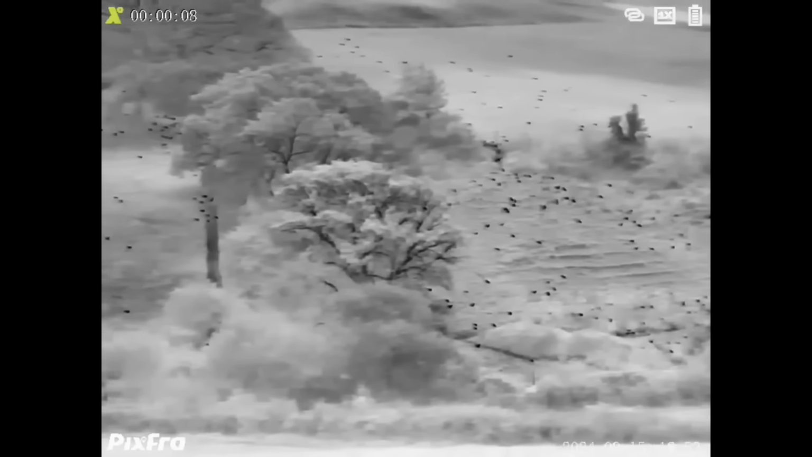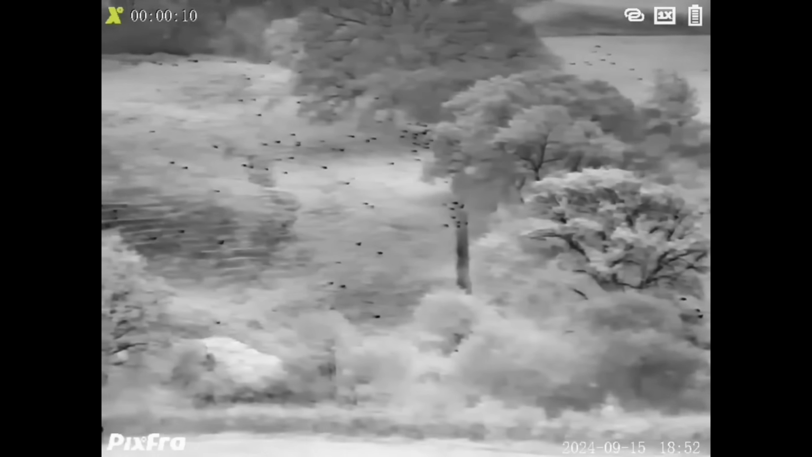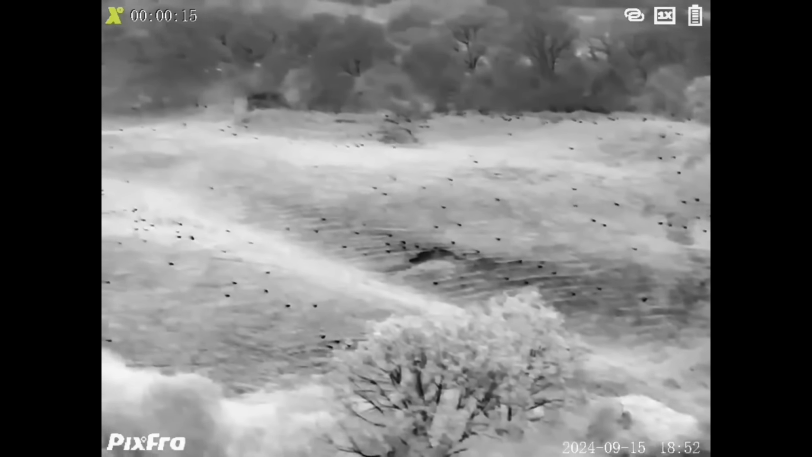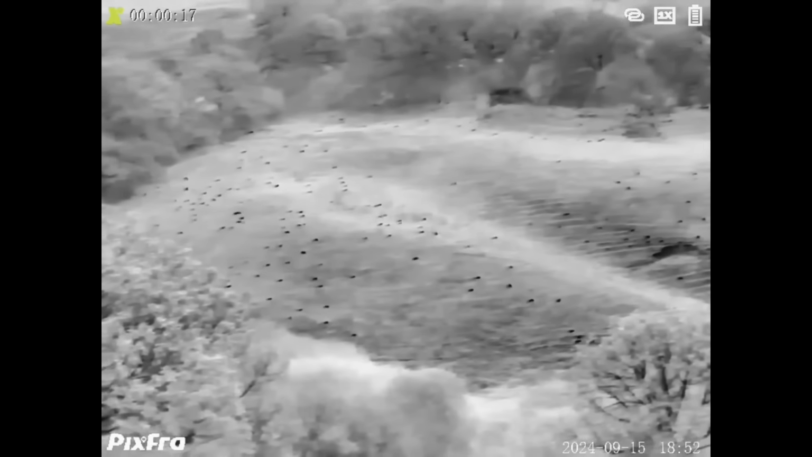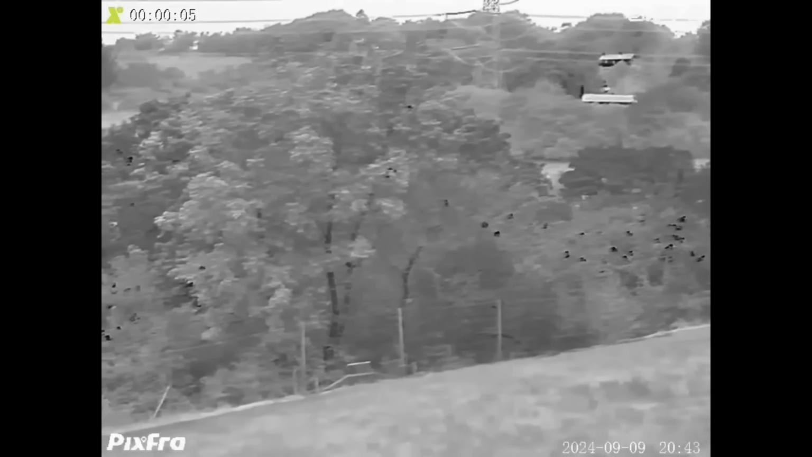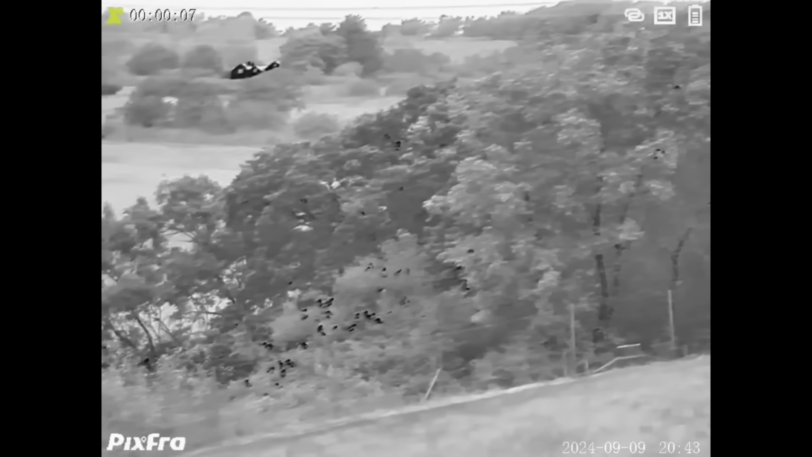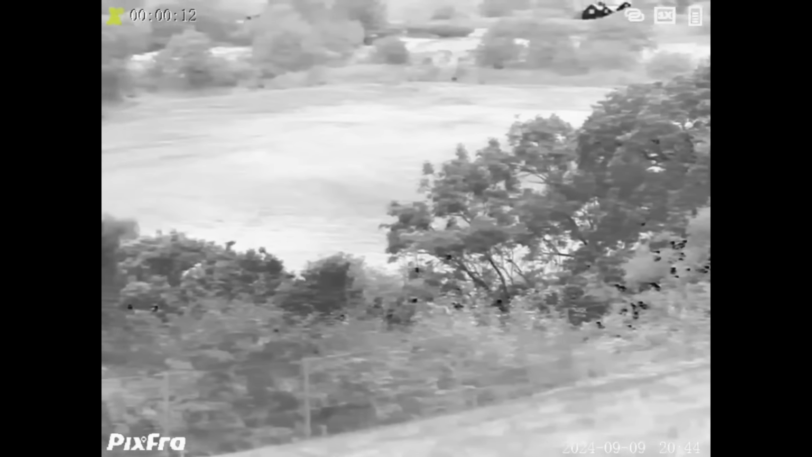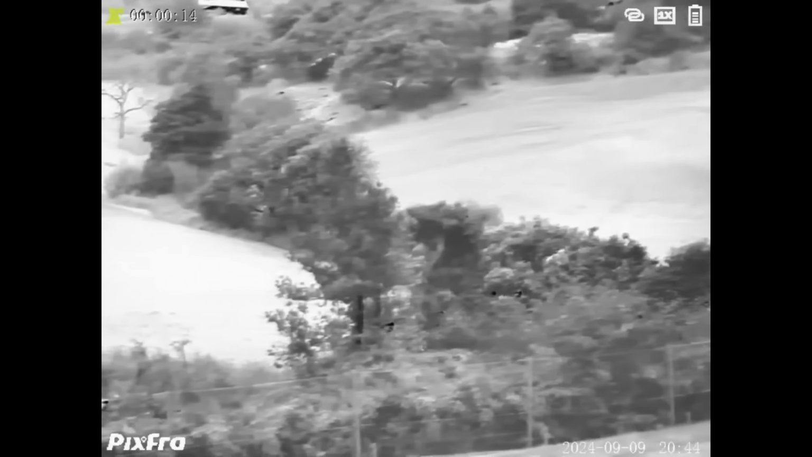One of the most extraordinary things that will live with me for a while is how amazing it is at spotting pheasants. Look at all of these pheasants scattered around the pen. Most of them were not visible to the naked eye from the distance that I was. You could see a few, but the number on here is amazing. Fantastic to see them all roosting. This is during the dark period of the evening, and you can see that they've all gone and roosted up in the trees. So hurrah for our pheasants getting out of the way of the foxes.